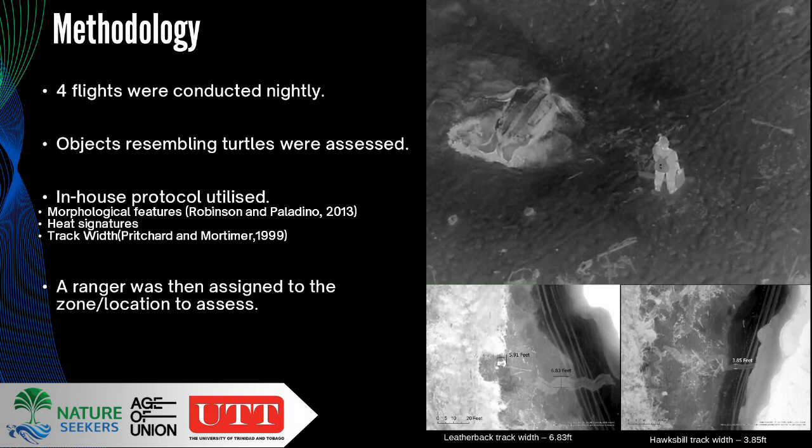And post-flight, we could look at the images to see the width of the track or the type of the track, because of course different sea turtles have different types of tracks based on how they move their flippers. And we could say, okay, that's definitely a leatherback, or maybe that's a hawksbill, maybe that's a green. Unfortunately, we did not get many hawksbills and greens throughout the time of the study, so it's difficult to say that we're able to distinguish between the smaller or the hard shells. But certainly with respect to the leatherback turtles, it was a clear indicator from the time you saw them, okay, that's definitely a leatherback.